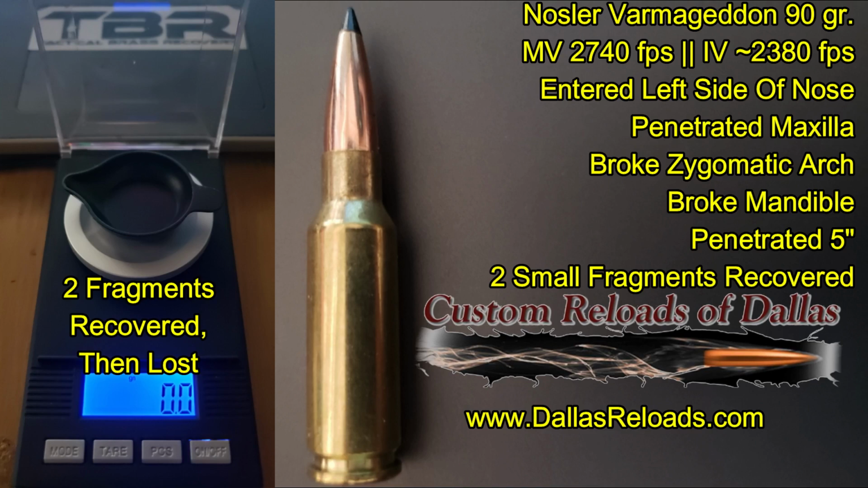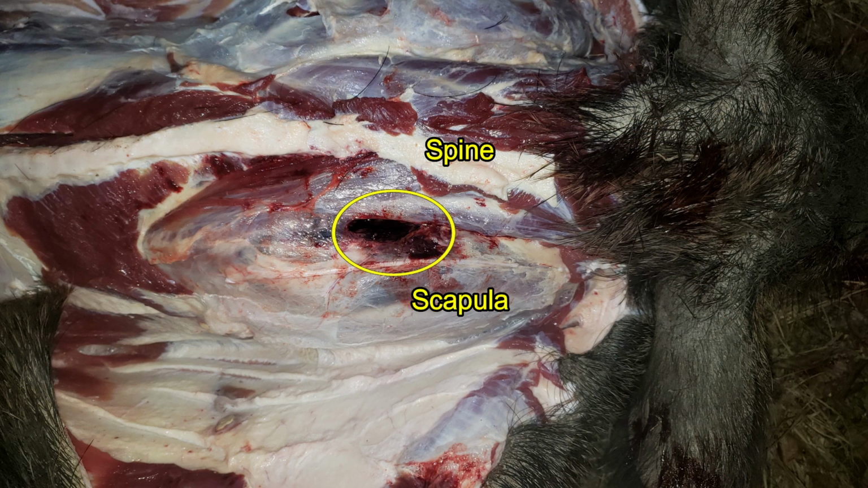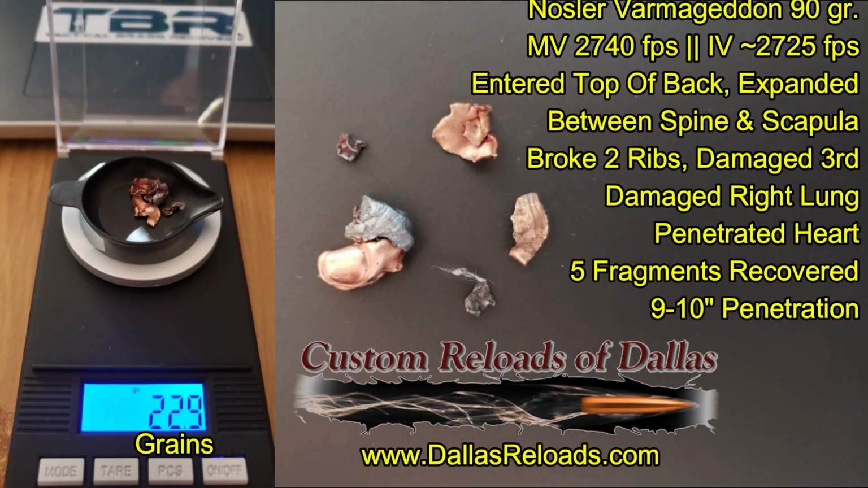There were 2 small fragments recovered that I lost in the field. The finishing shot was straight down, just to the right of center, along the back, entering between the spine and the scapula, creating the wound that you see here, and continuing down into the body where it broke ribs, and finally going into the heart. In total, 5 fragments were recovered.